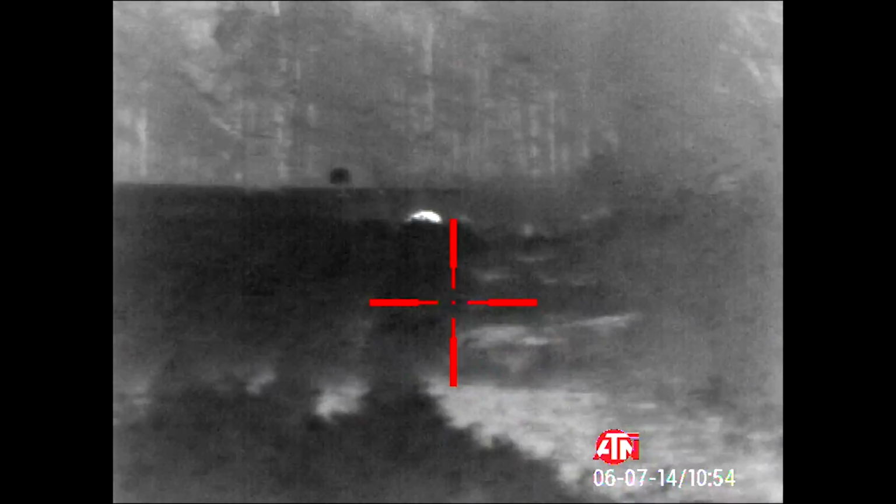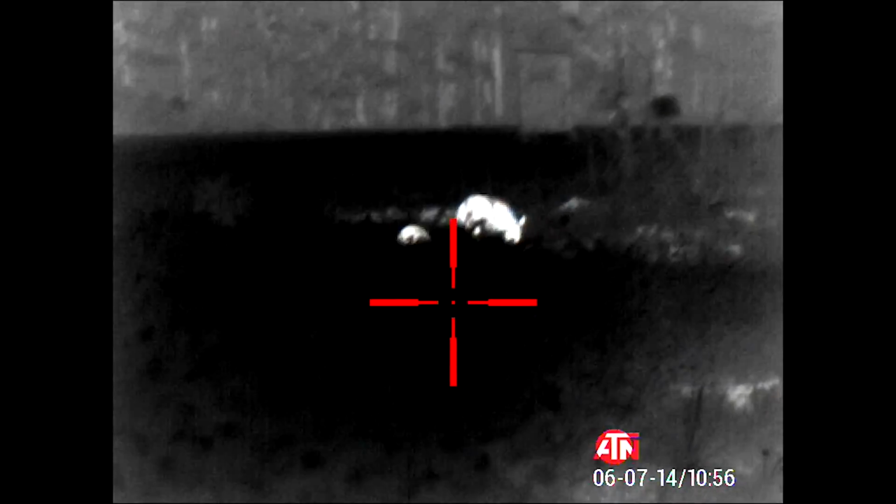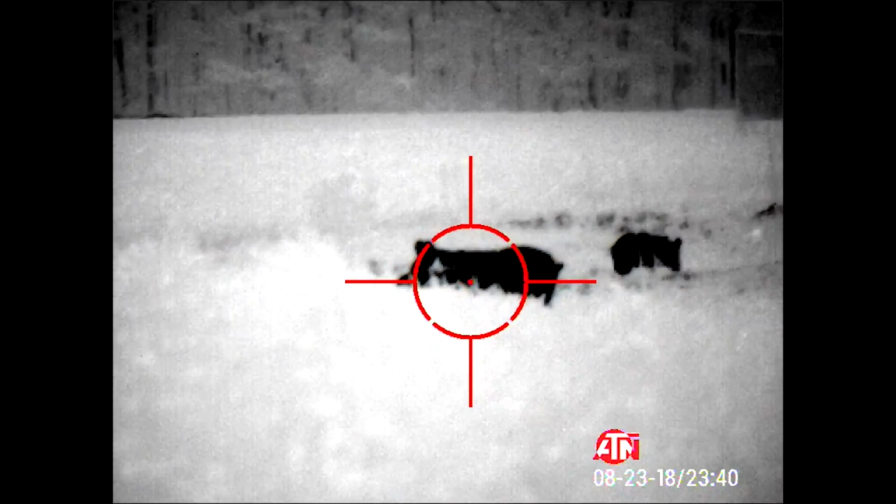The first night that we were out, I never even laid eyes on a hog. But finally, we approached that first field and you actually see hogs in it. That's an adrenaline dump because you know what's about to take place. There's gonna be a stalk, there's gonna be shooting, and eventually, hopefully, there's gonna be some hogs on the ground. Si was running white hot, I was running black hot. And the difference in temperatures, for me, the black hot was better because the hogs really popped off the screen.